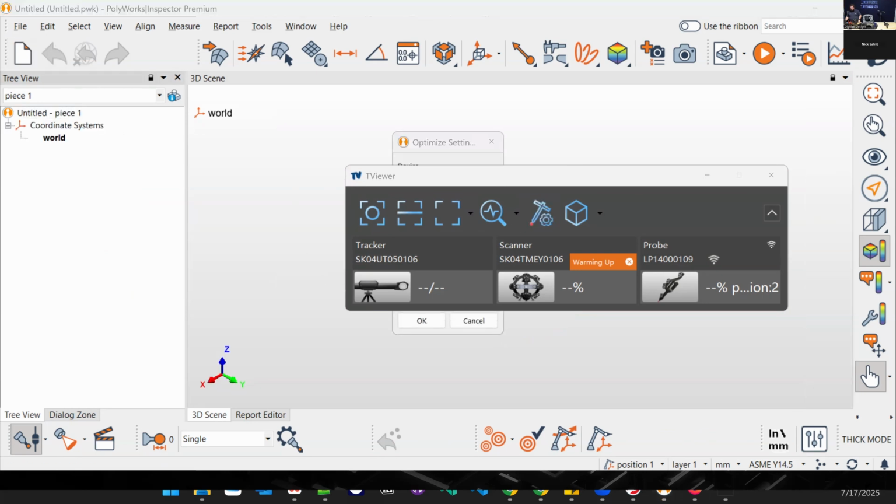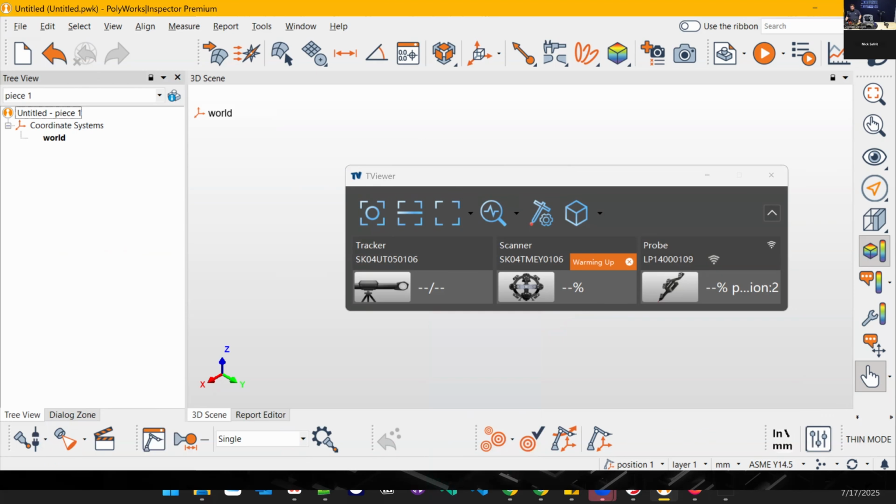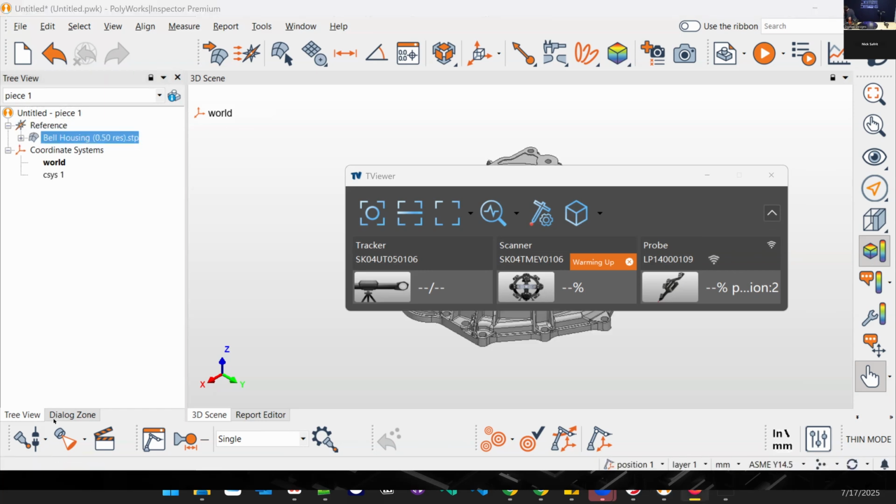Let's see, switch that, make a new project. We'll bring back in that CAD model of this housing. Switch that part back out. Open up the probe and acquire some features.